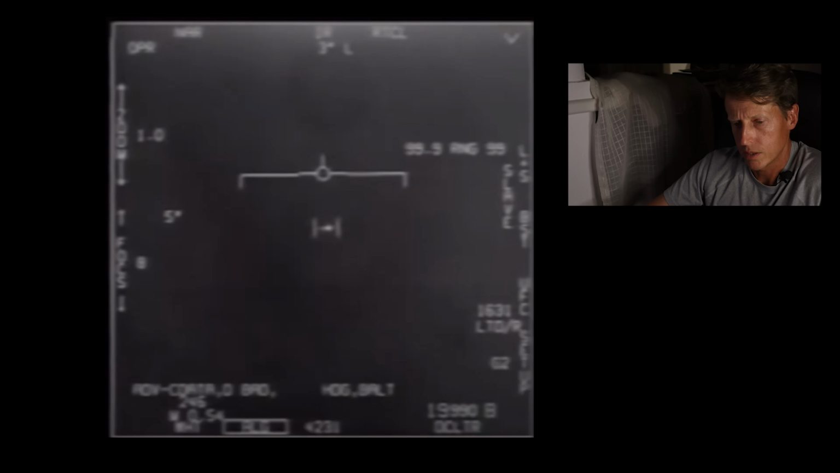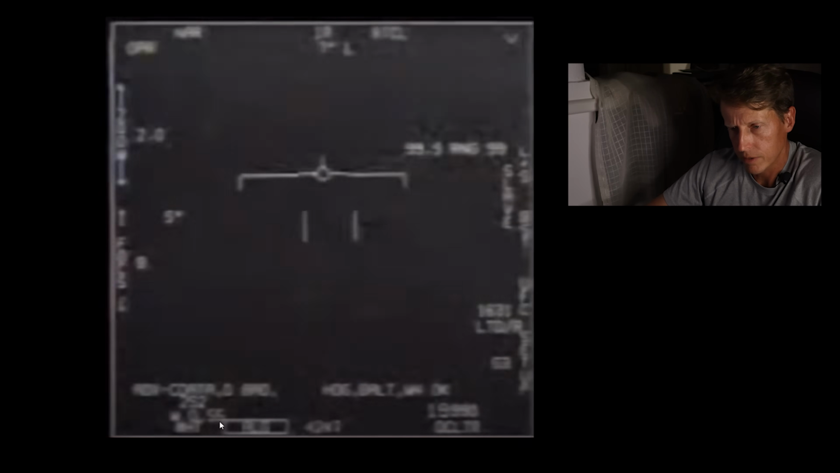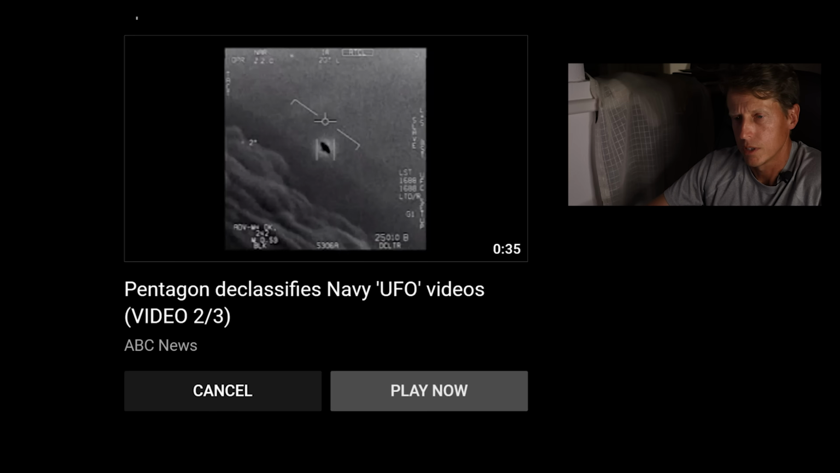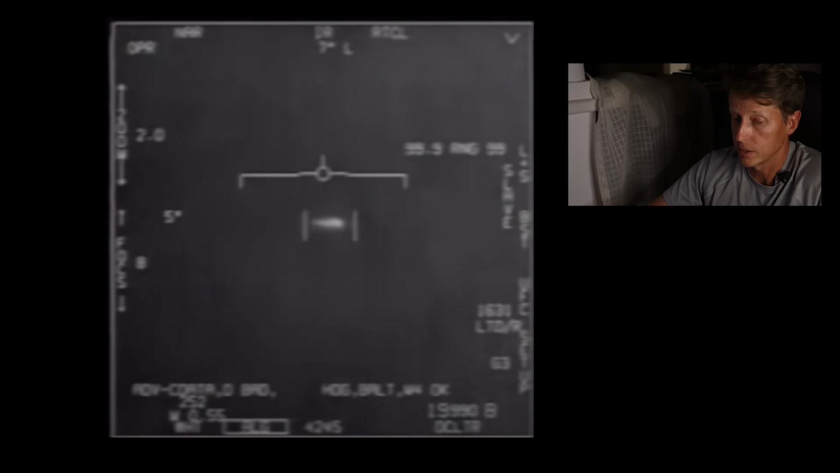He's back to IR. Okay, and I believe this is Mach 0.55. So they're not going fast. They're actually going slow. But then that end part, look at that. 0.55 Mach is slow, man.